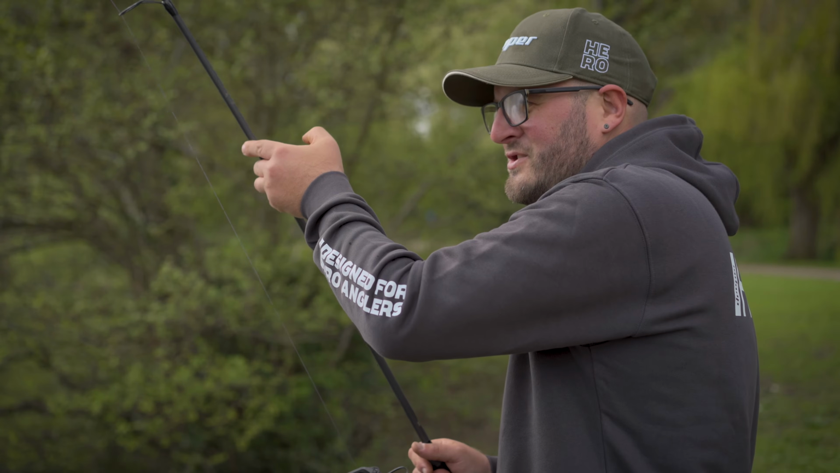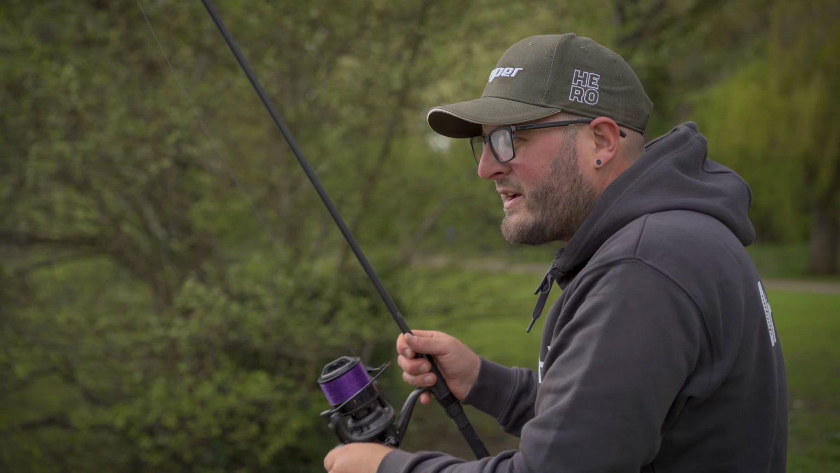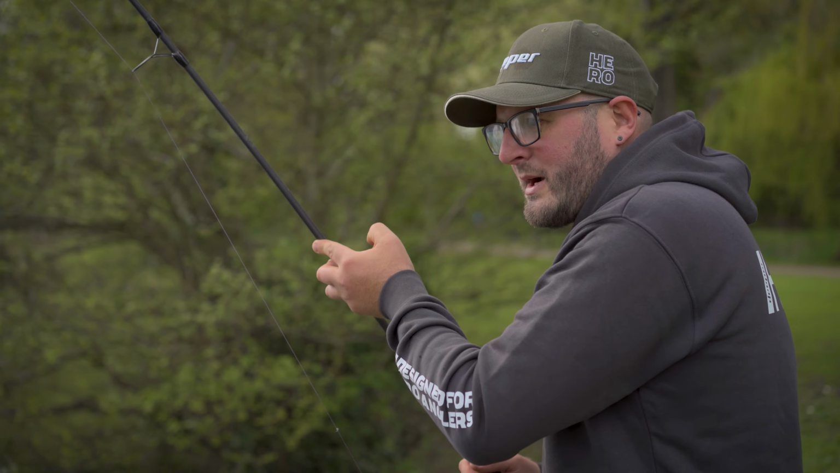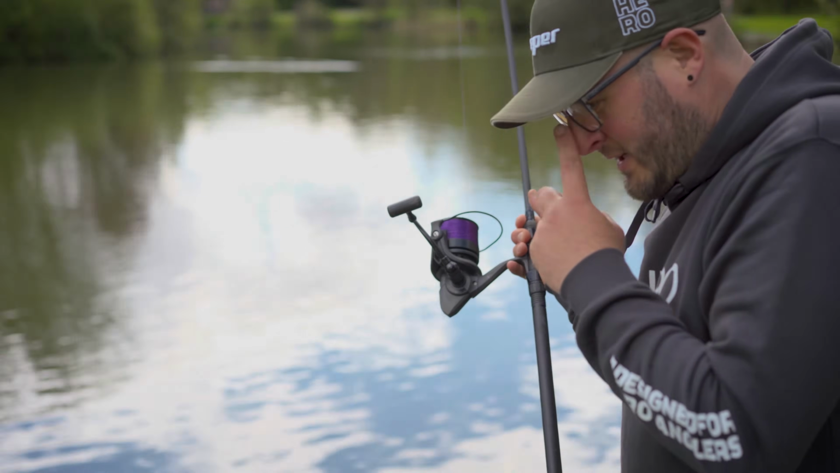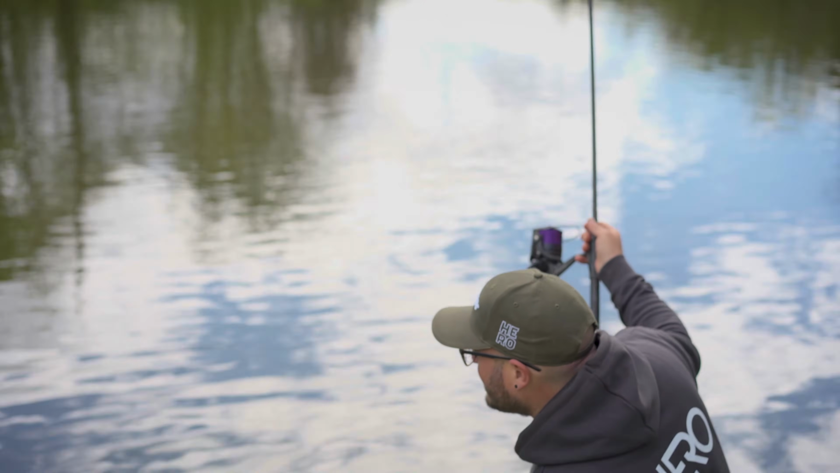This session has just flipped on its head from 7-8 hours of potentially chasing shadows to dropping 2 bags out and having 2 bites within 2 minutes. Mind blown. Just goes to show being in the right place at the right time pays dividends.